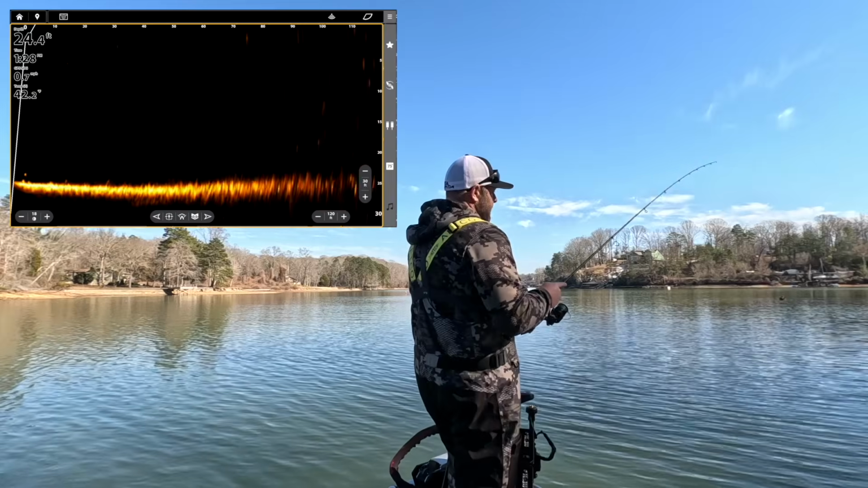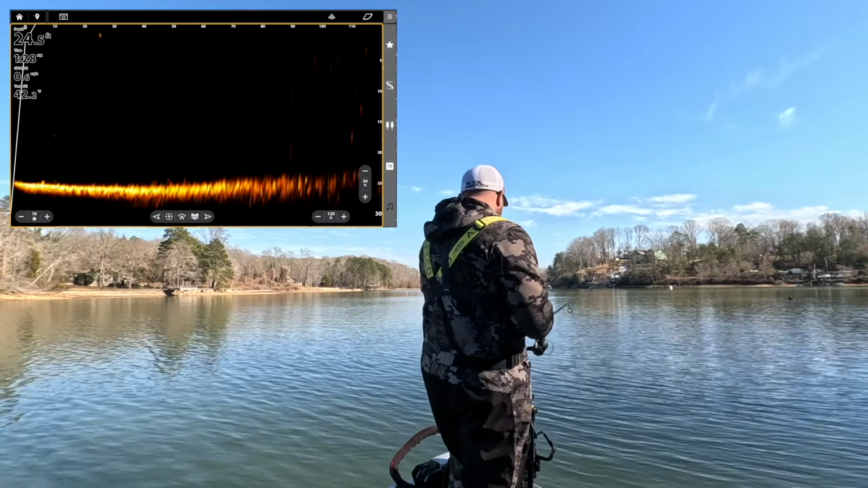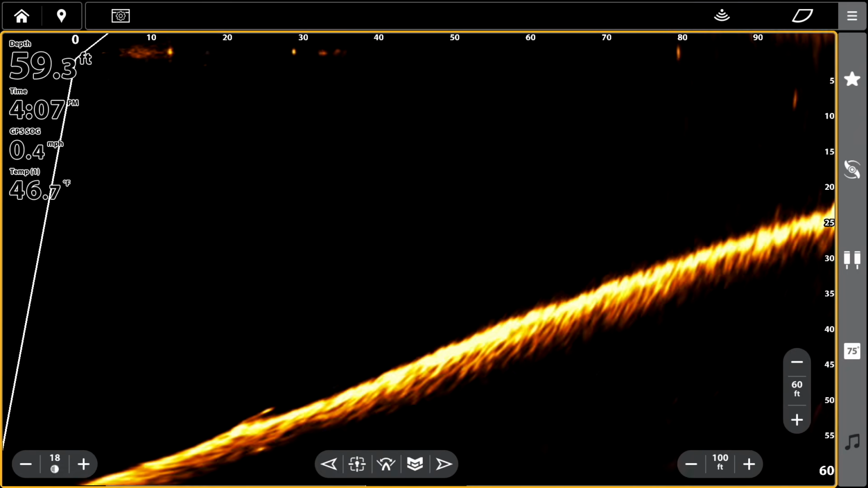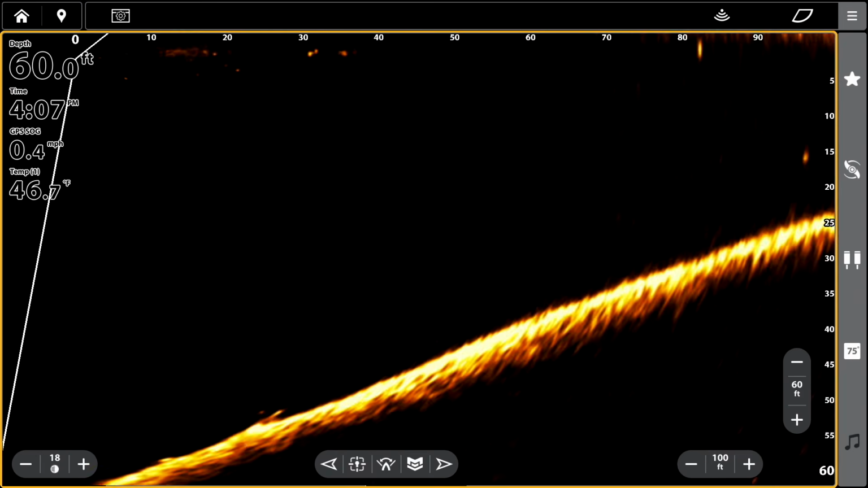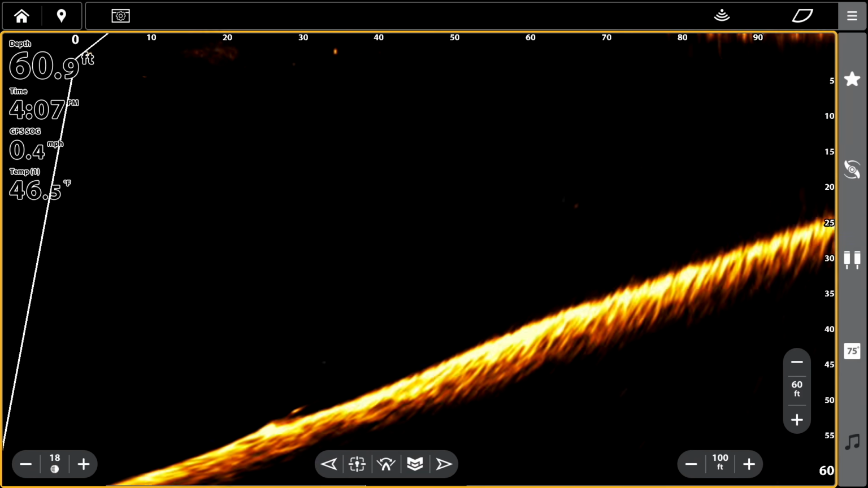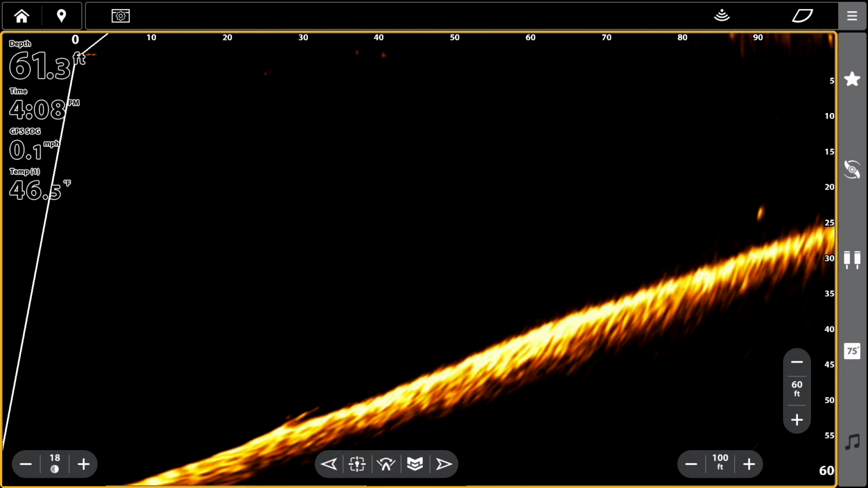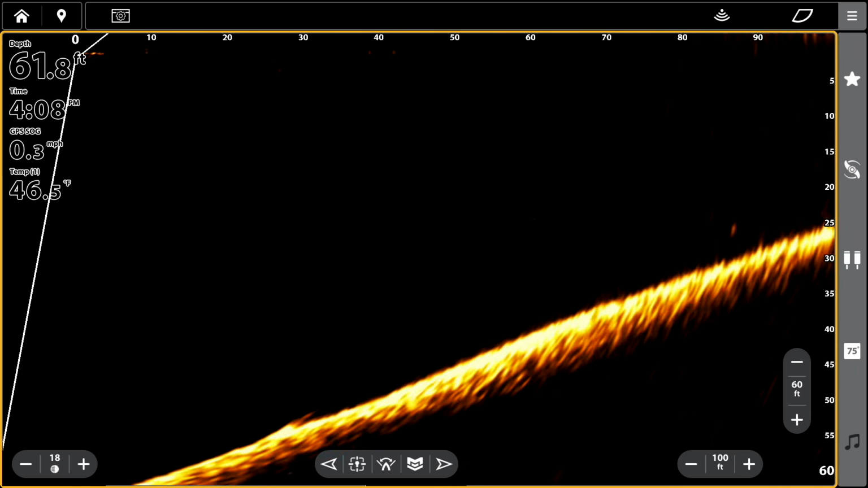And then bait tracking. A lot of guys, when they're doing this scoping technique, this jig and minnow, they want to be able to see their bait hit the water, see where it is relative to the fish, and then bring that bait as close as possible to said fish. So let's go ahead and see if we can get over here and find some bait balls.